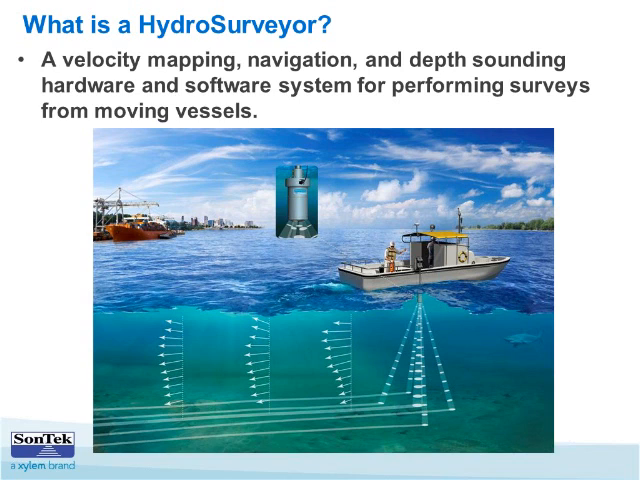Well, there's a lot more we can do with that set of tools given a different set of programming, a different firmware, and a different software, and that's what we're calling the HydroSurveyor. It's a velocity mapping, navigation, and depth sounding system for performing hydrographic surveys from moving vessels.